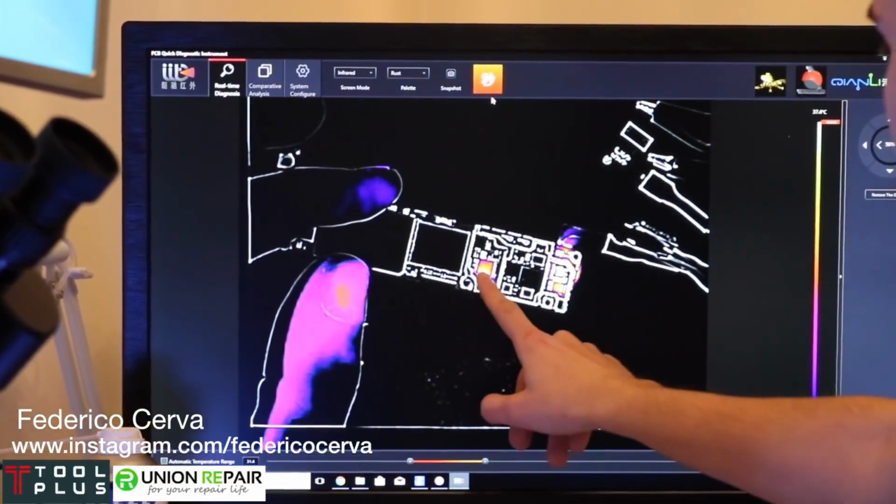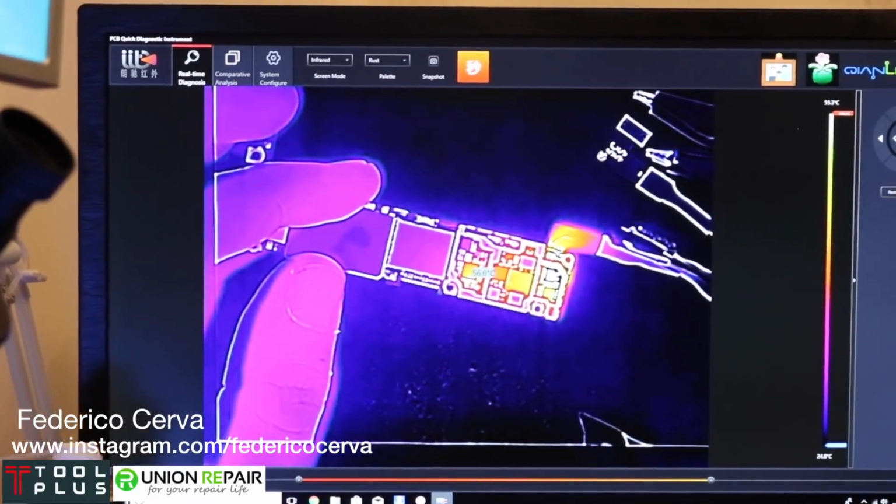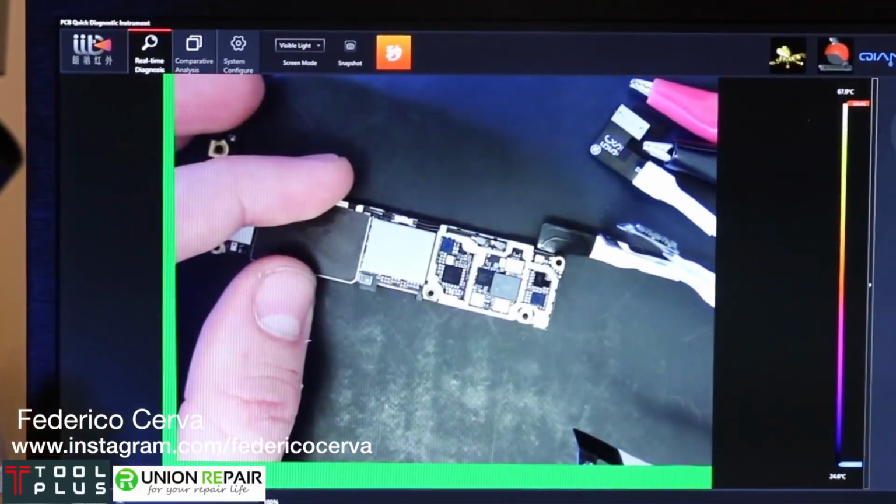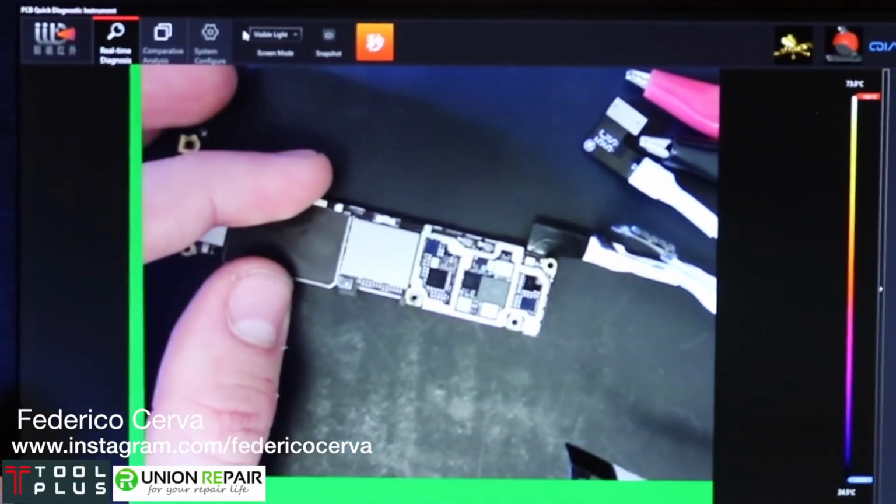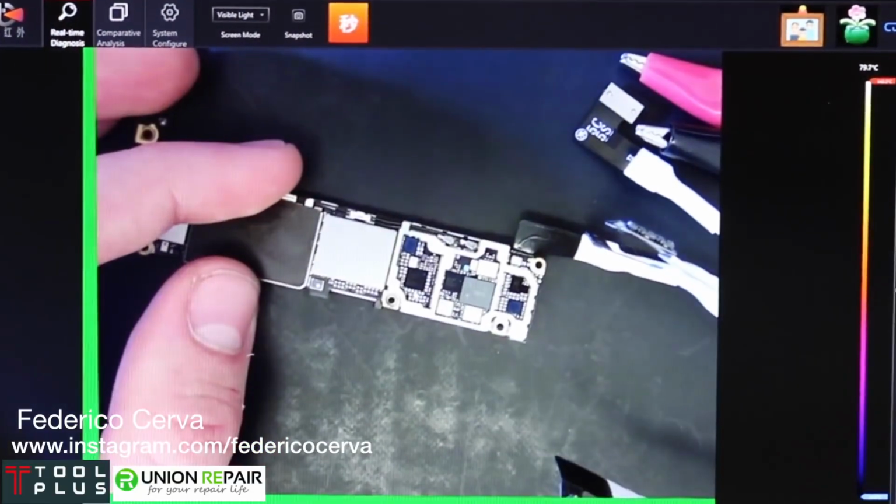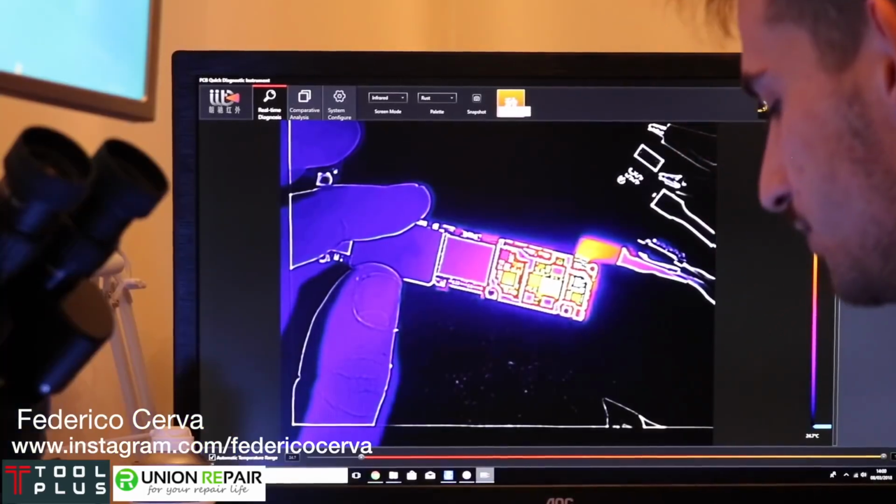Now, as you can see here, this is getting hot and this is getting hot, but the problem lies here. Now, as you can see, it's showing this. We can try and go out here. Now we can see the cap is getting hot there. So what we can do is switch it to normal mode, and we can say, right, that looks like it's the issue right here. If we switch it back to the other mode, we can say, yep, it's right there, it's orange, it's good. So we know this is the problem straight away. Head back to normal mode here. Cool, that's good. So now we're going to turn it off.